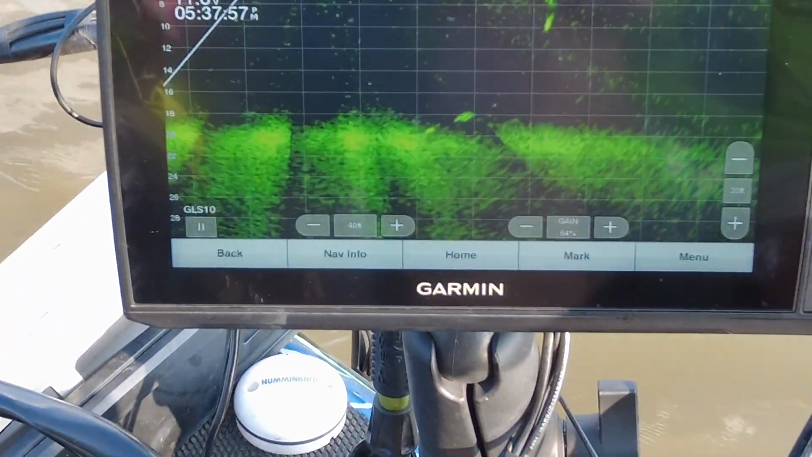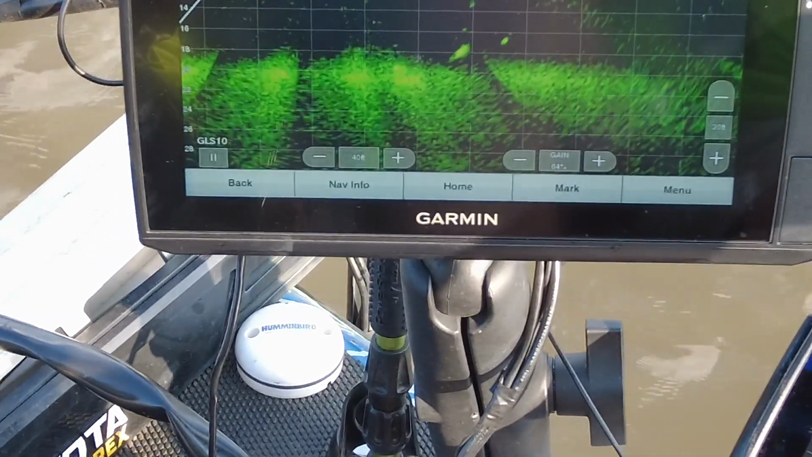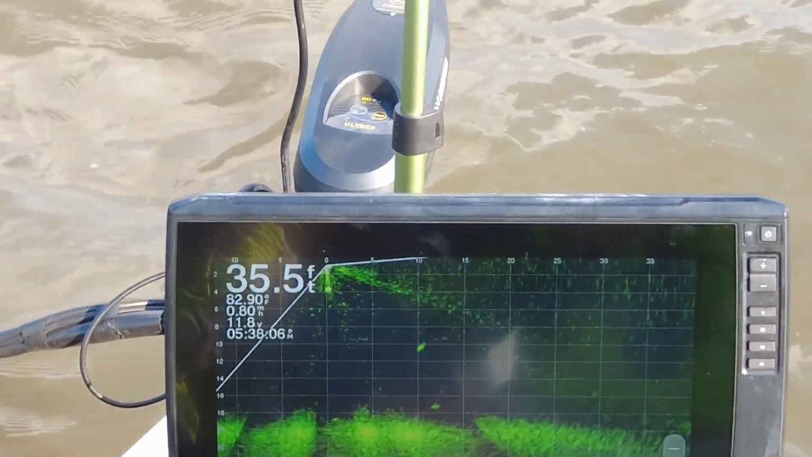Okay, I think this fish is about to get a free boat ride. I think so. Yeah, that's it. Boom. Got him. Coming up on the screen. Might be a little better one, huh? A little bit. Oh my goodness.